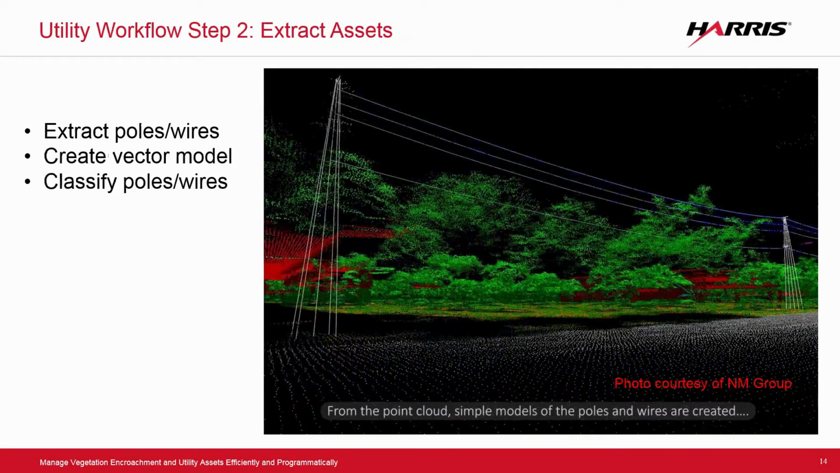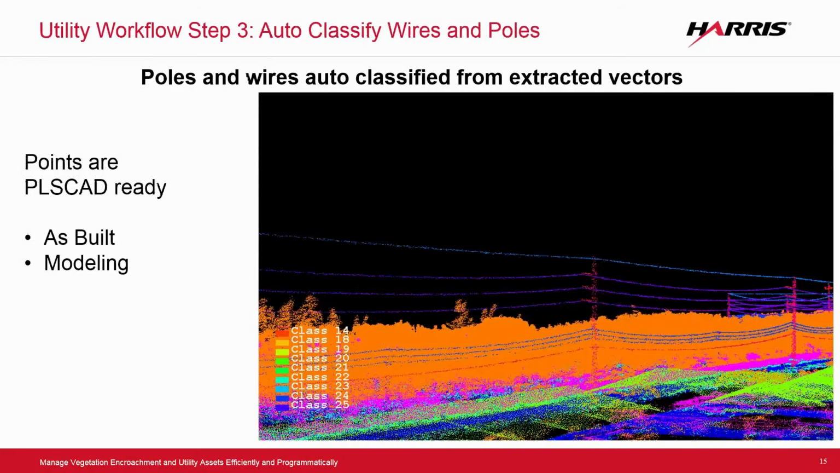After we've done the initial classification, we go in and extract the poles and wires, and we create simple models. We create vectors of all of those. And then we go in and classify the lines, the static wires, the overbuild, the underbuild, the poles, all by phase and type. Again, this is part of that initial schema that you work with the utility company to derive as part of your project schema before you start processing.